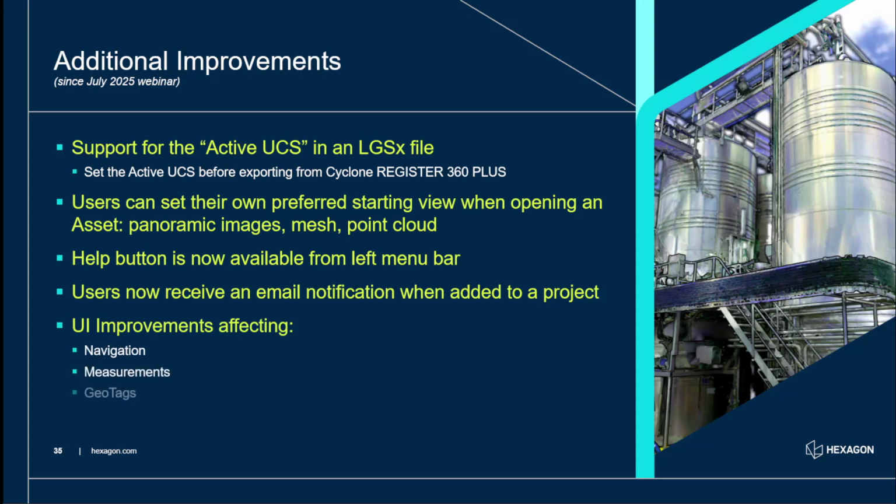We've also added some UI improvements. Navigation is now much smoother. Measurements, the tools again much smoother. Just jumping in and out of measurements, and the picking methods are just far improved. Geotags, we've gone through that today, so you've seen most of the improvements to geotags. And messages and prompts have all been updated as well.